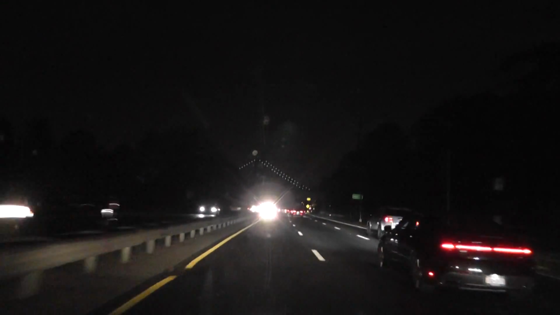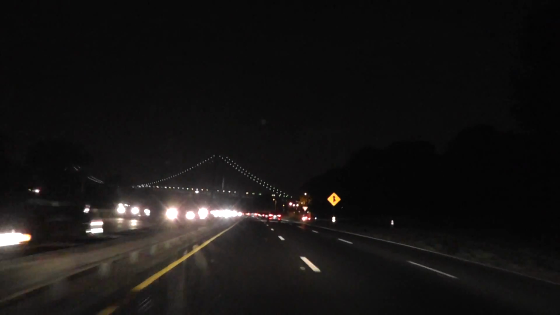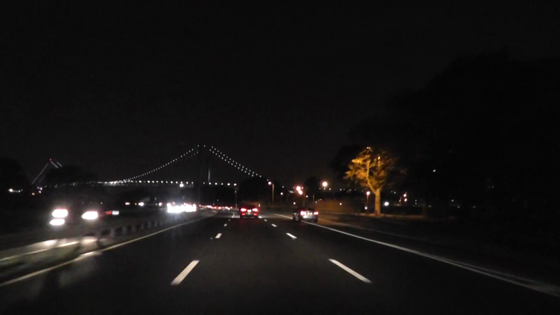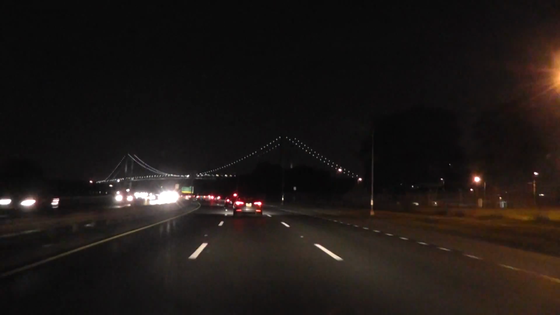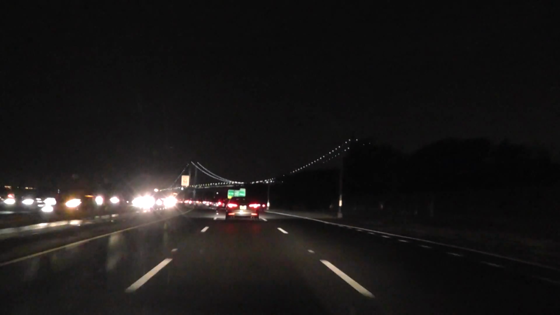Okay, now these guys are driving too slow really. I'll just go around one of them. Now you see the Verrazano Bridge right in front of us. This is the Brooklyn side tower, and as we turn left a little, now you can see the entire bridge.